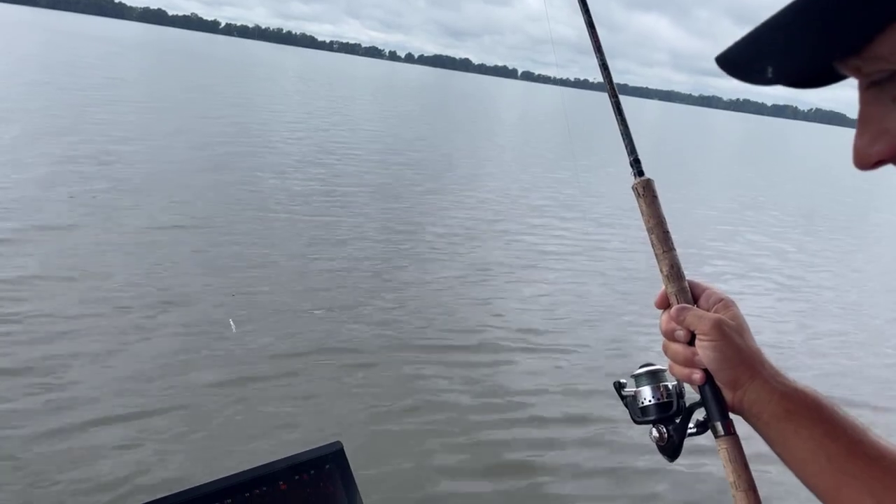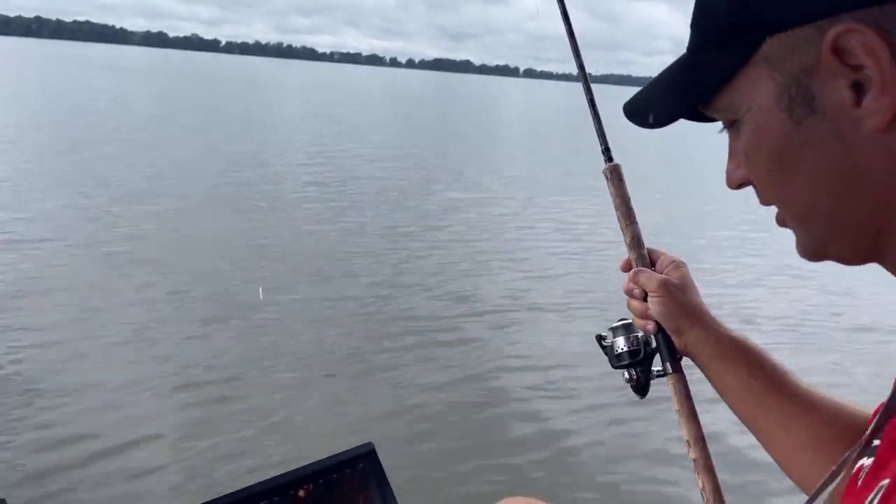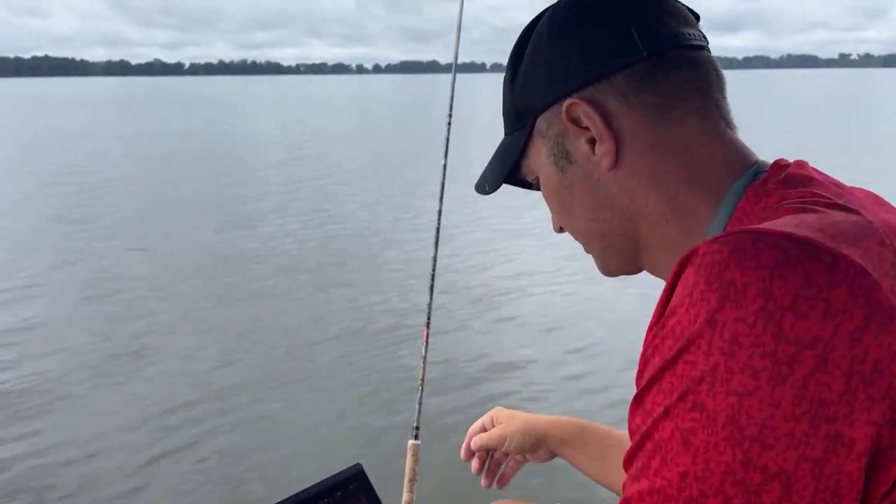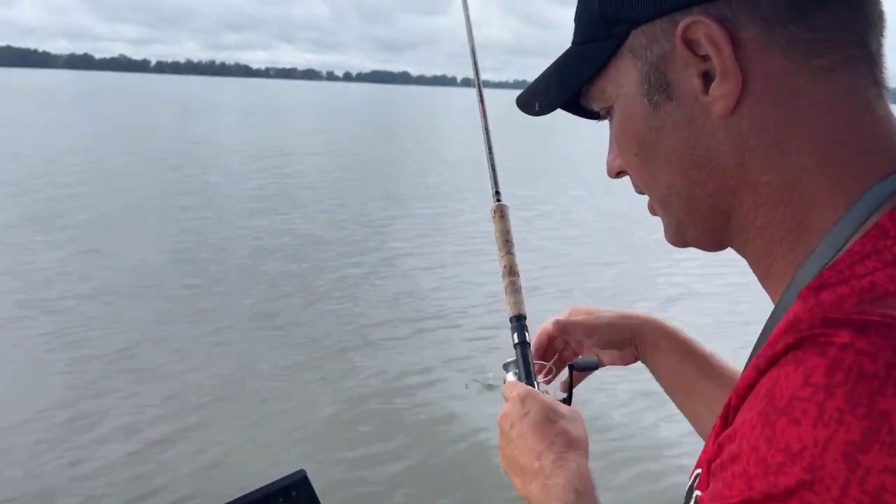He got the fish. He got the fish. That doggone thing there is running for the hills. If he'll slow down and stop here in a second, we're going to try to catch him, but he's going to have to slow down a little bit.